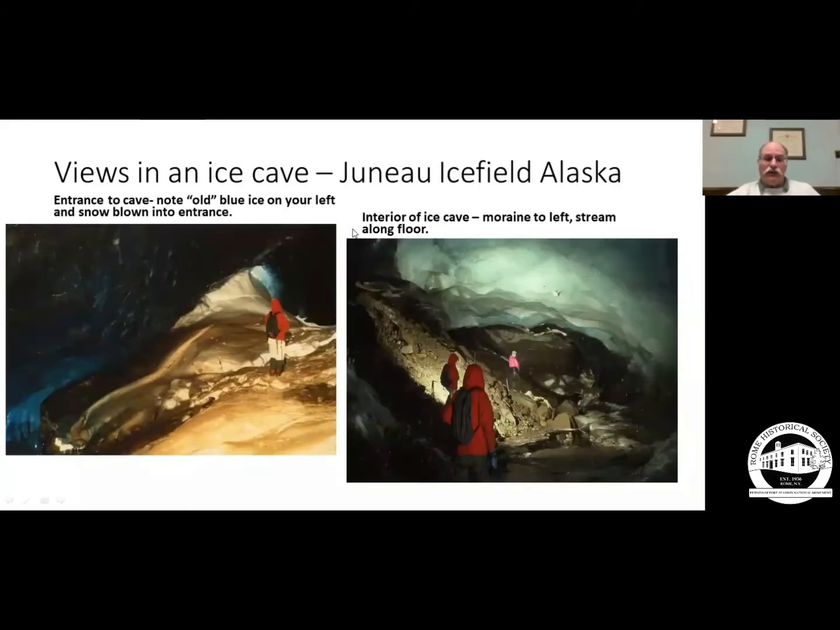Here we see the underside of a glacier. This is climbing down into an ice cave underneath the head of the Lemon Glacier. And here's the thick, what we call old ice. It's been completely compressed and turned into solid, clear ice. The sunlight traveling down through it has the red light absorbed and only lets the blue light through. And here's the entrance to the cave, and snow and dirt have been blown into the center of it.